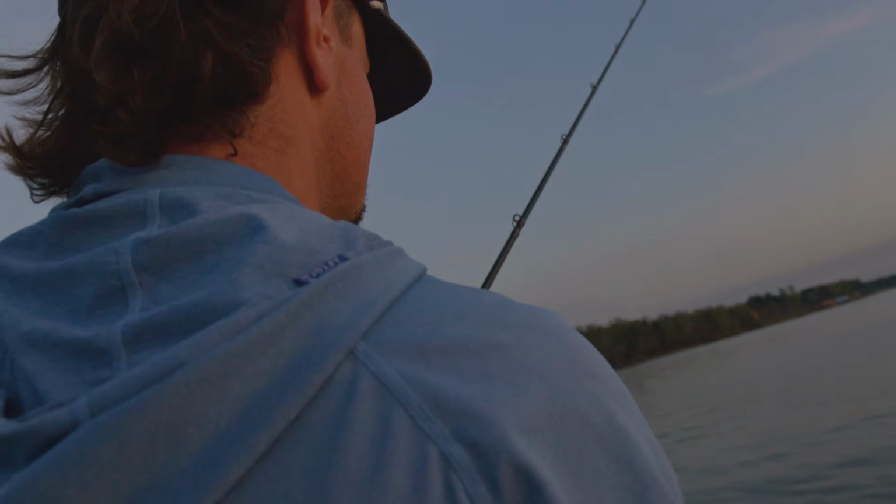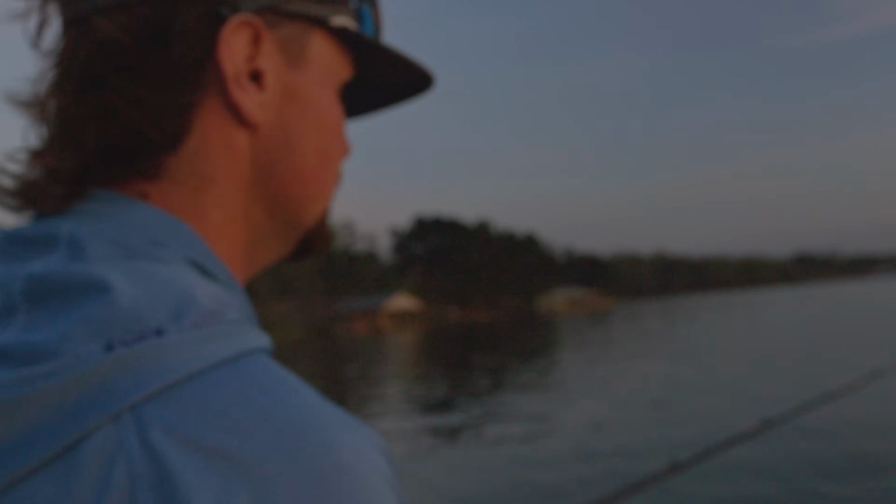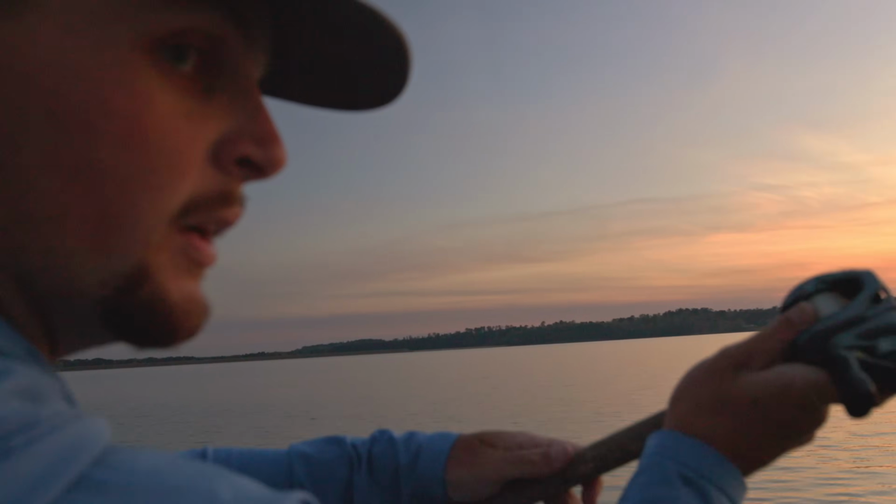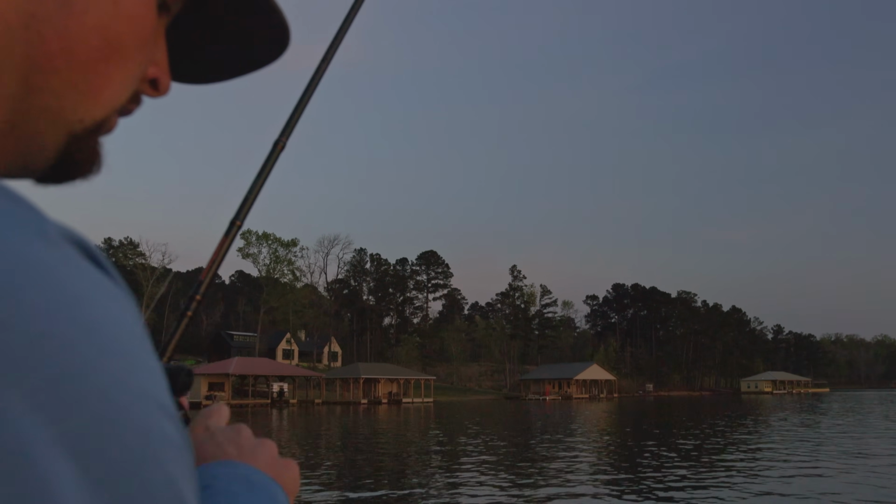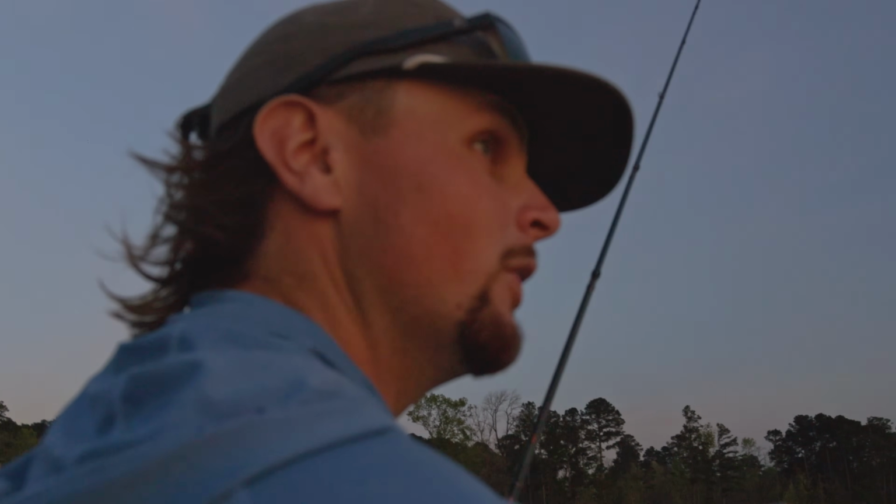But I've got a little landmark where I kind of know where I need to sit to hit the spot. It's just casting all in the same general area, maybe some a little more left, some a little right. These fish are just down there cruising. All they're doing is looking for something to eat. But we're just gonna keep dragging.